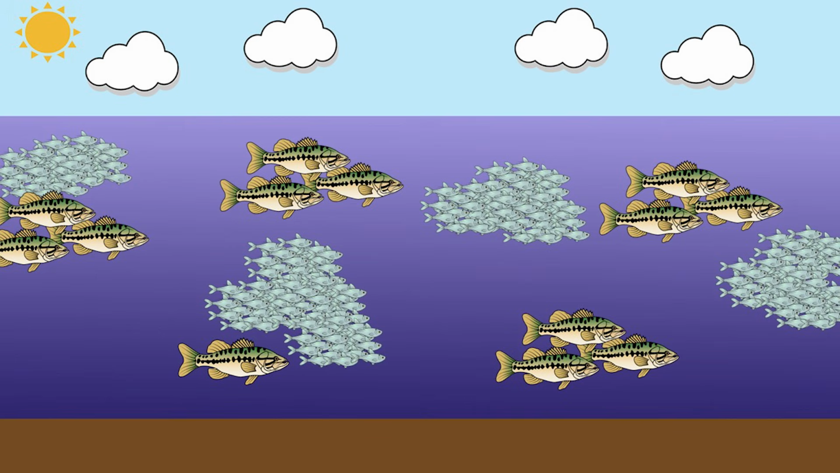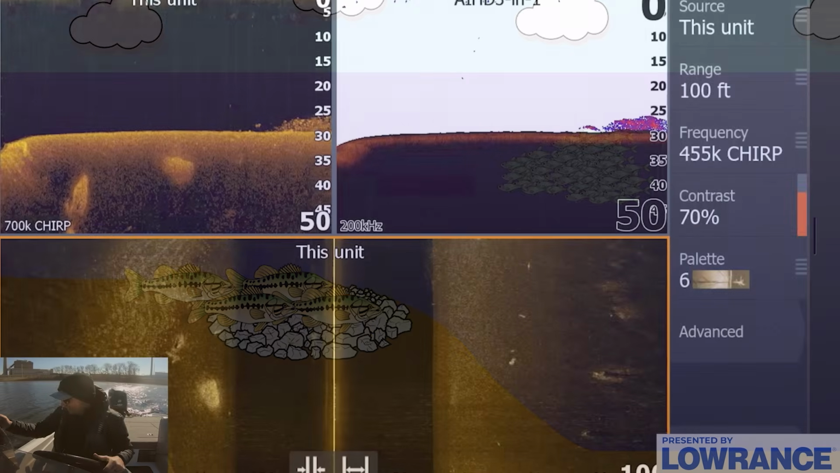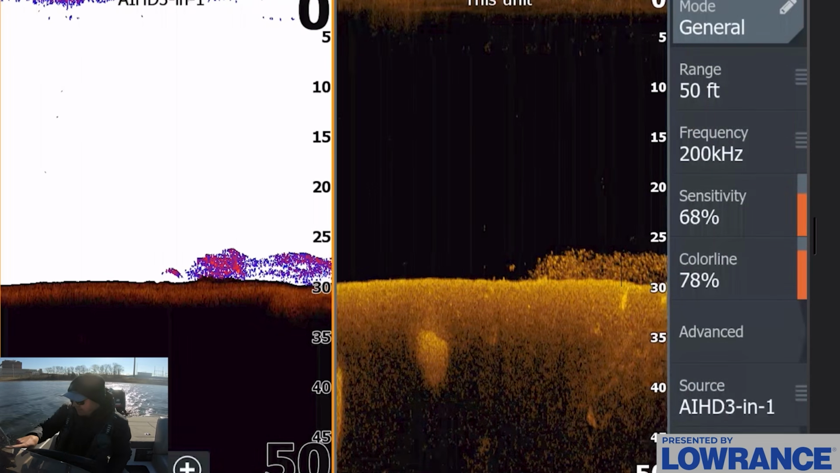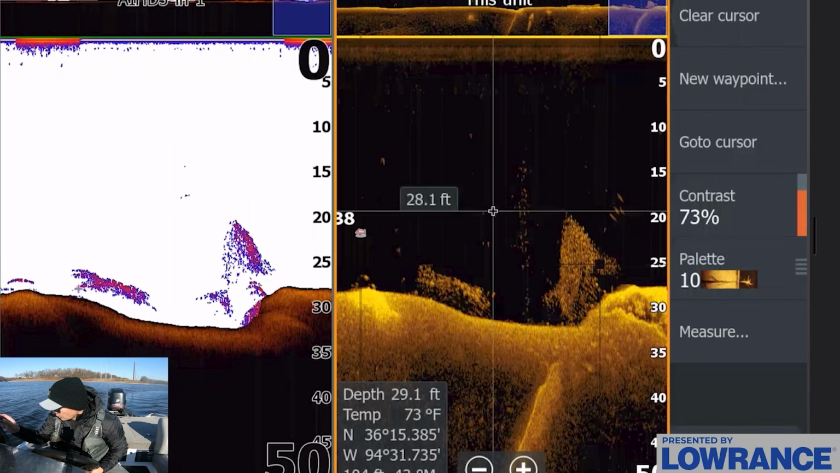In addition, you may not find fish suspended or on the bottom in the creek channel at all, and you may have to target the hard pieces of structure like points and humps in adjacent areas. All of this makes finding an area that is good for using forward-facing sonar for bass a little bit tricky. And honestly, I would say finding a productive area is the hardest part of using forward-facing sonar.